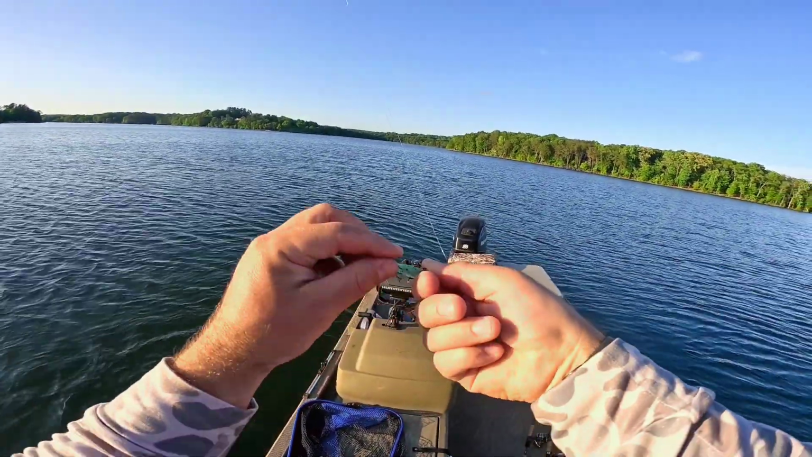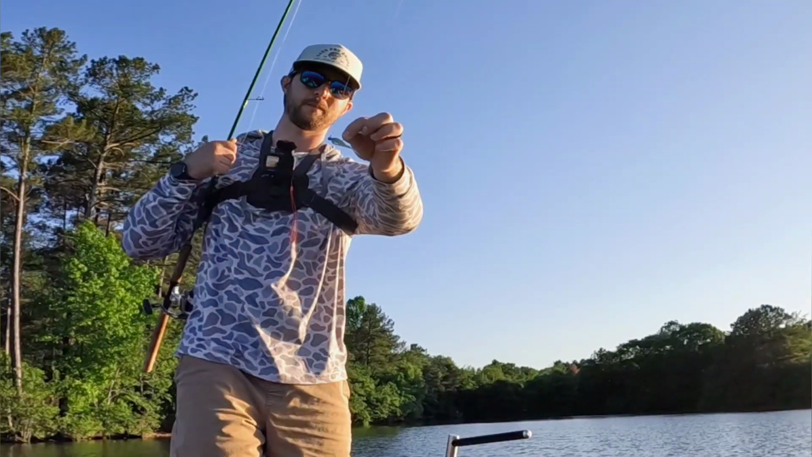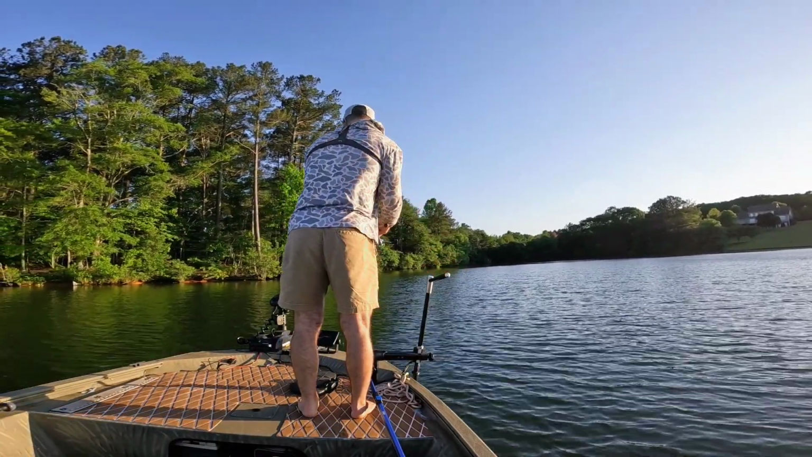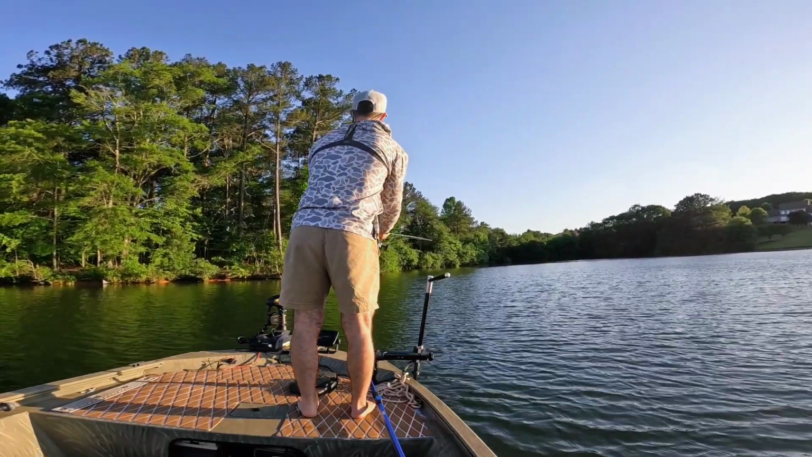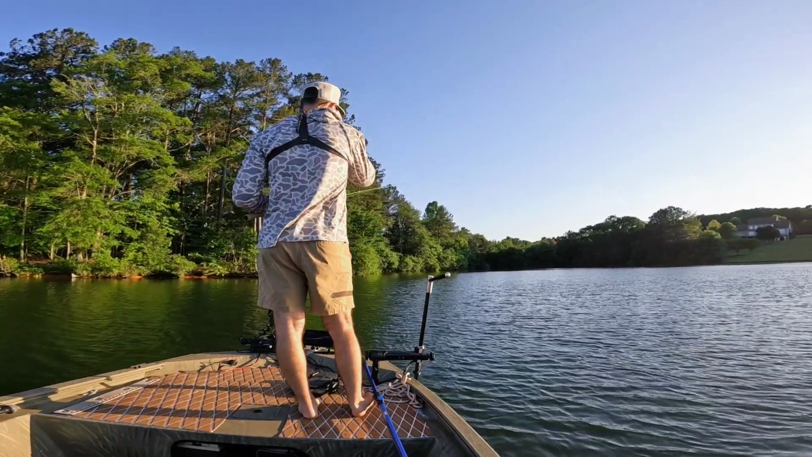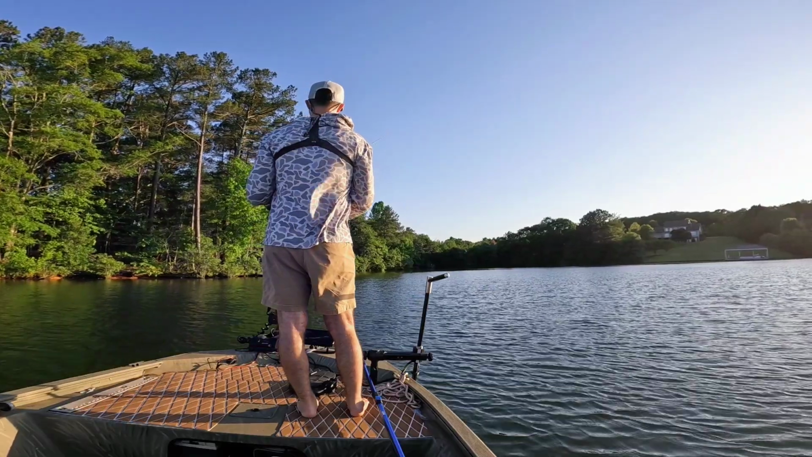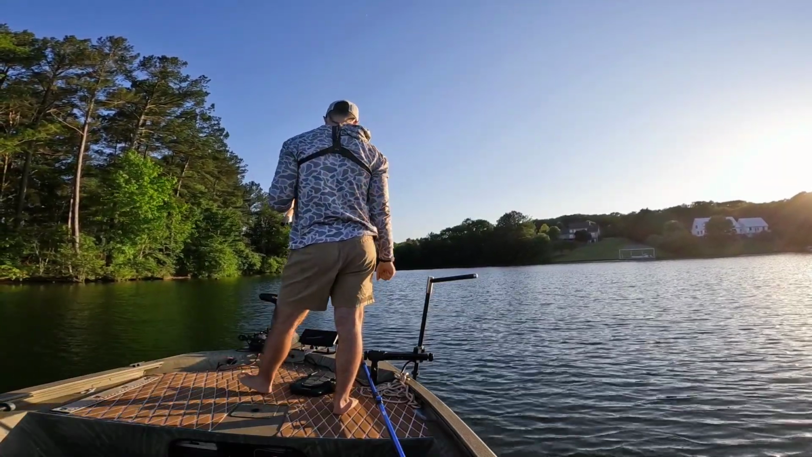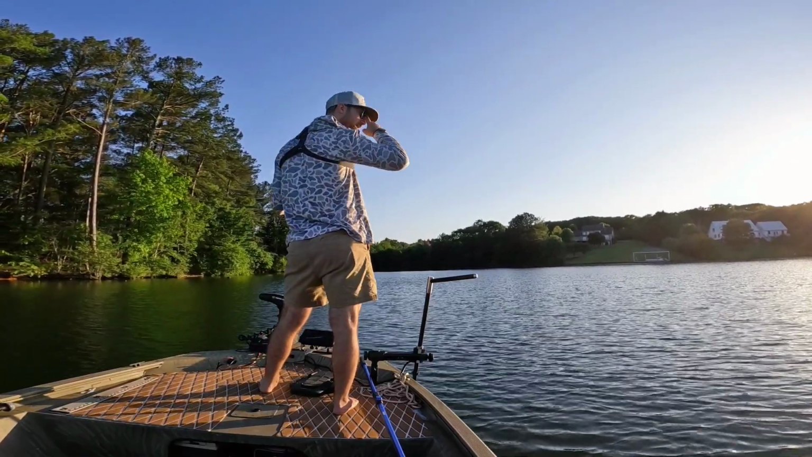Switched over to a green brush walker, the appendage at the bottom. Okay, see if we can't figure these fish out. I don't think I was casting far enough or something. There's quite a few fish over here. I'm gonna catch one right here. I'm gonna catch one for you guys right here.